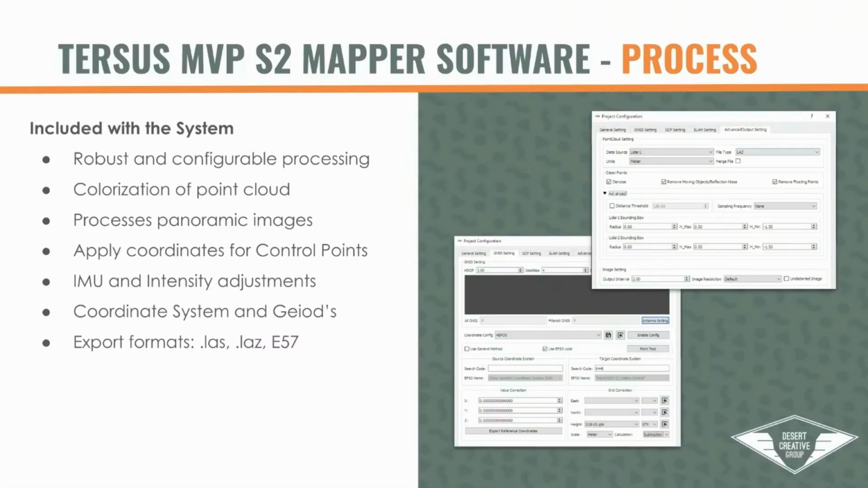So diving into the processing side of things. With the software, it is a pretty robust and configurable processing software. The nice part is that it does colorization of the point clouds. You're in full control of whether you want the point cloud colorized or non-colorized. You have the ability to process the panoramic images with orientation. And then also you can apply coordinates for the control points. So I do have an example of that right after this that we can take a look at.